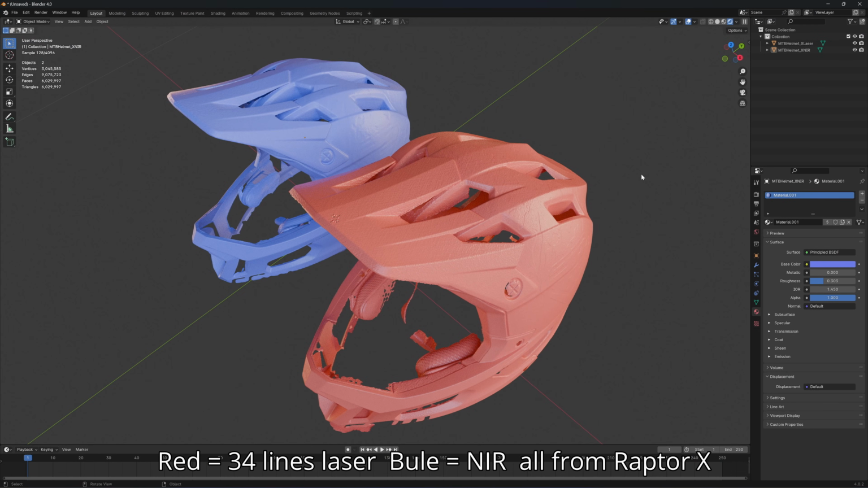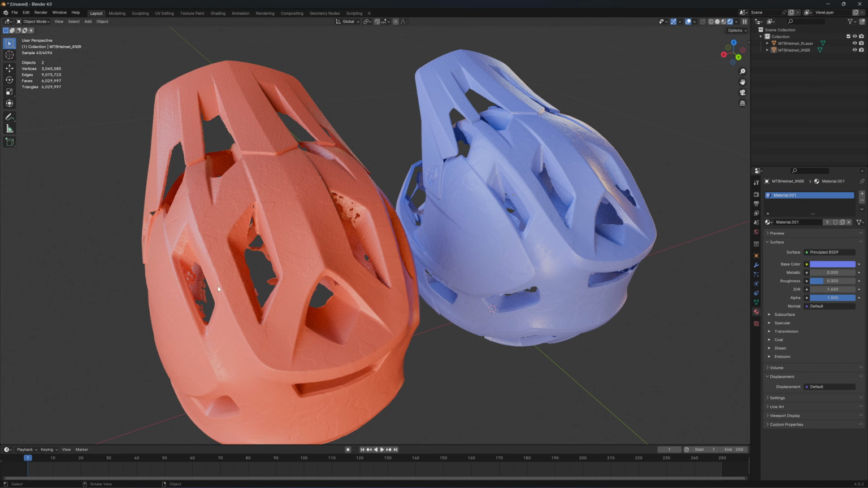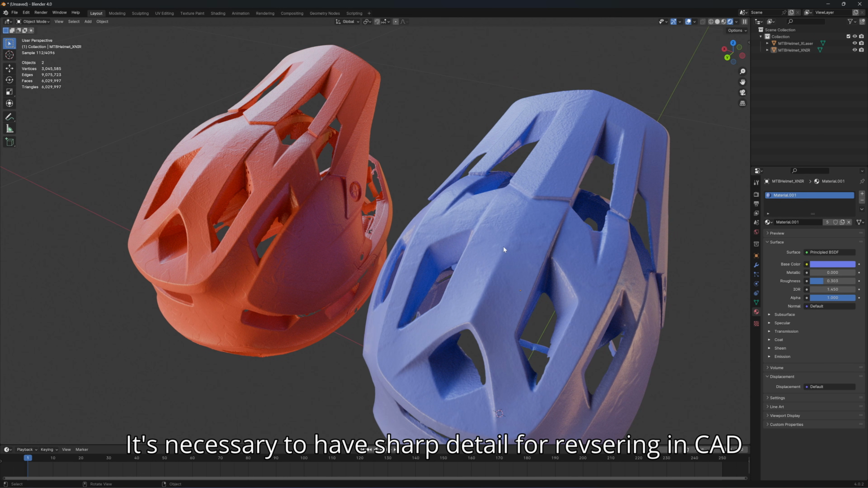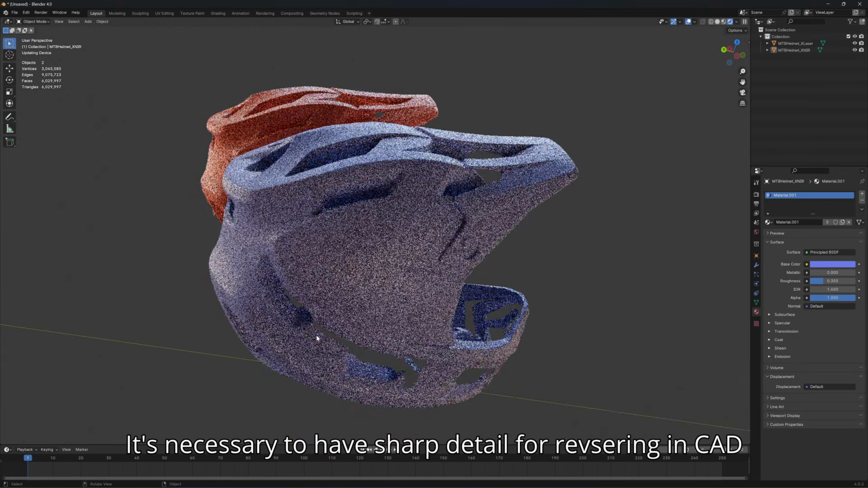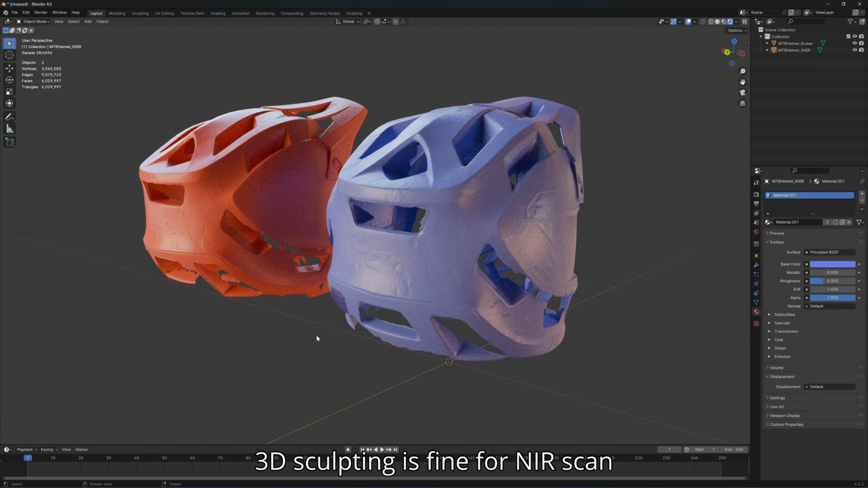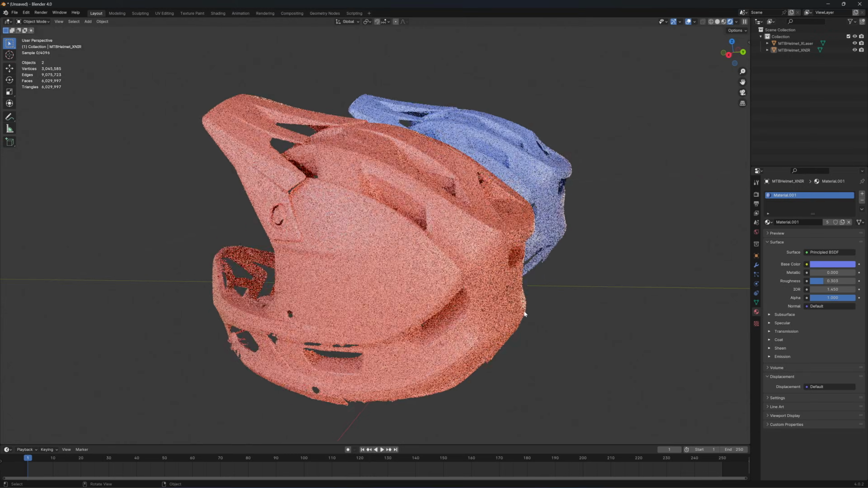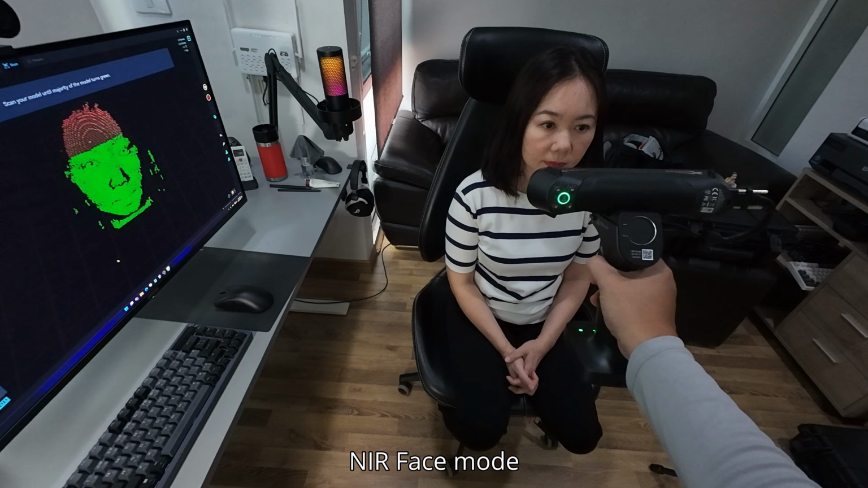The red one is cross laser and the blue one is infrared, both from Raptor X. The cross laser has a sharper edge. See here, the edge is sharper. Now this one is a little bit more round. I will do a face scan with the Raptor X.